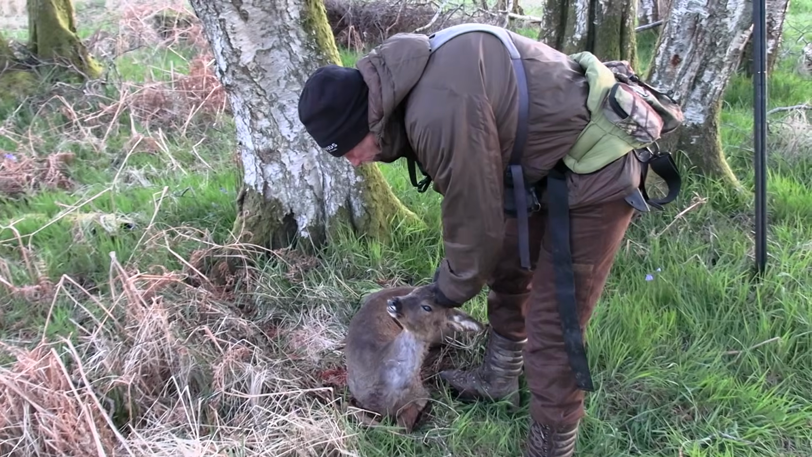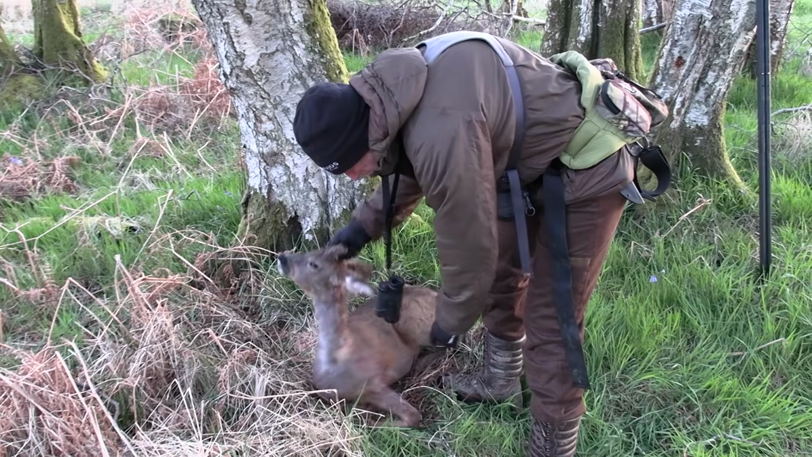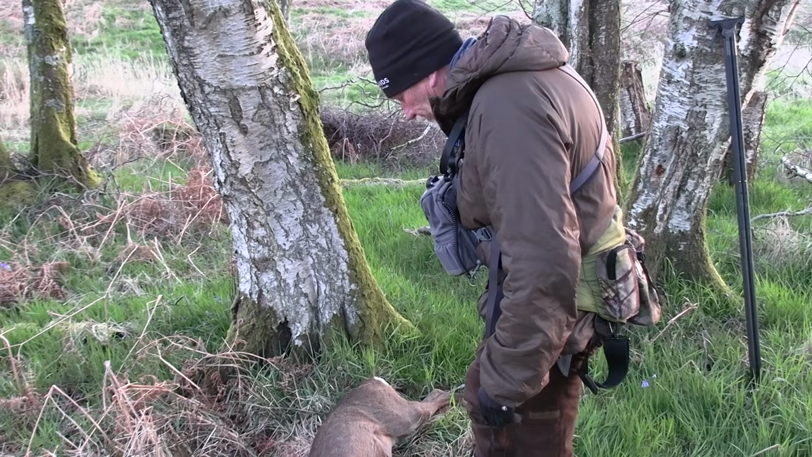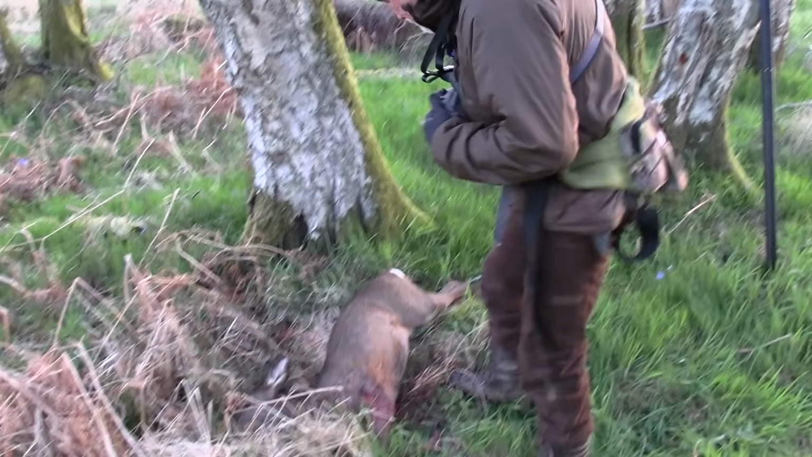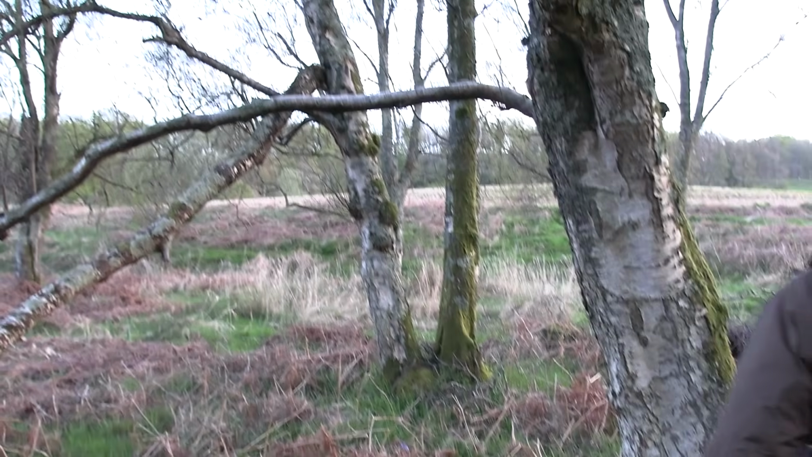That was a shot, just three-quarters on, and there's your exit. So what we'll do is take a sample, tick sample, blood sample. Got a nice tree here somewhere that Rab spotted to hang it up.